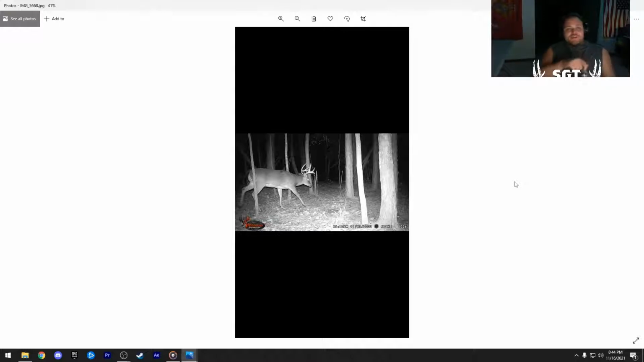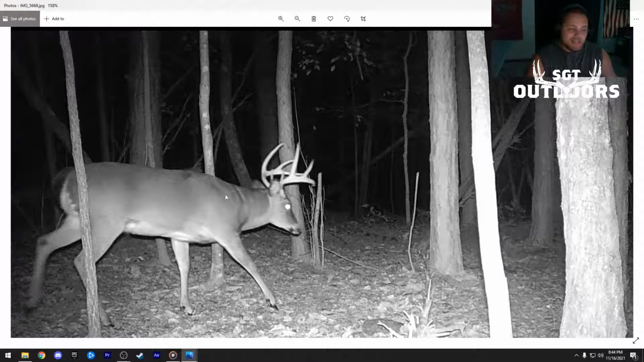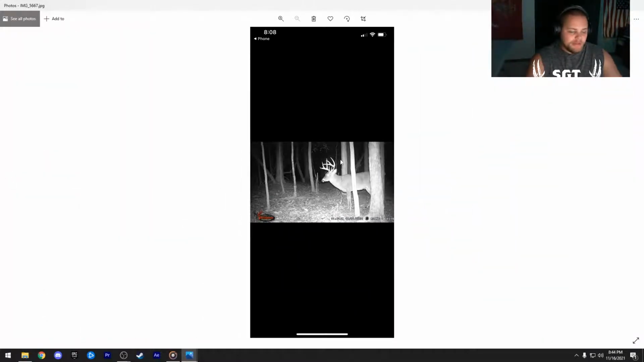Because catch me on the wrong day with little patience, and I think I'm putting him down. Absolutely insane. And he's really deceiving. That is a big body. I would not be surprised if this was a 4-year-old buck at the end of the day. Good looking buck. There's his other angle.